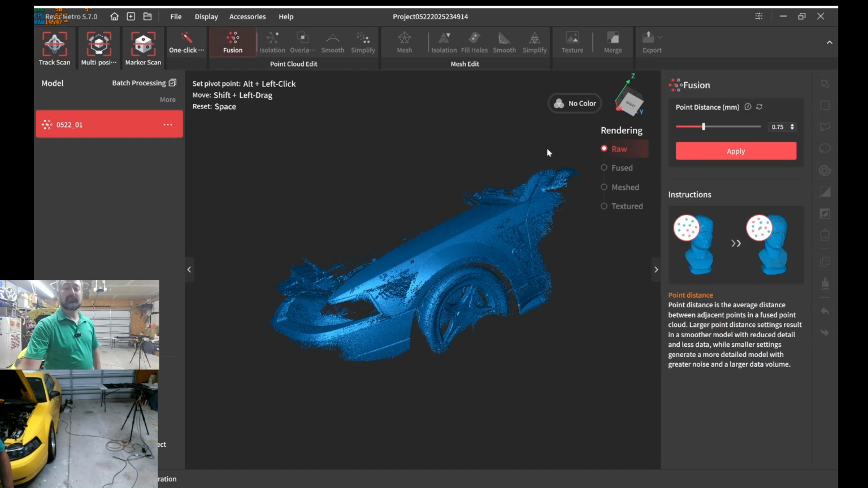So first thing we're going to do is fuse. Since we're fusing for camera and not fusing for reverse engineering, I'm just going to use the default 0.75. Sounds good to me. So let's go ahead and let this process. We're processing 16,062 frames.